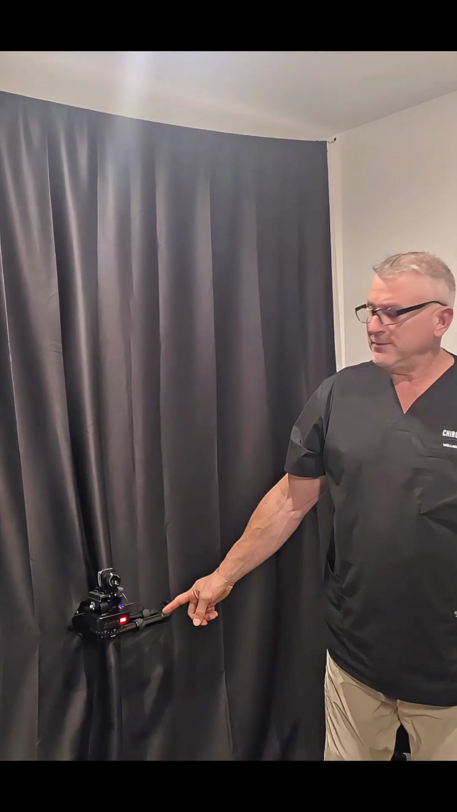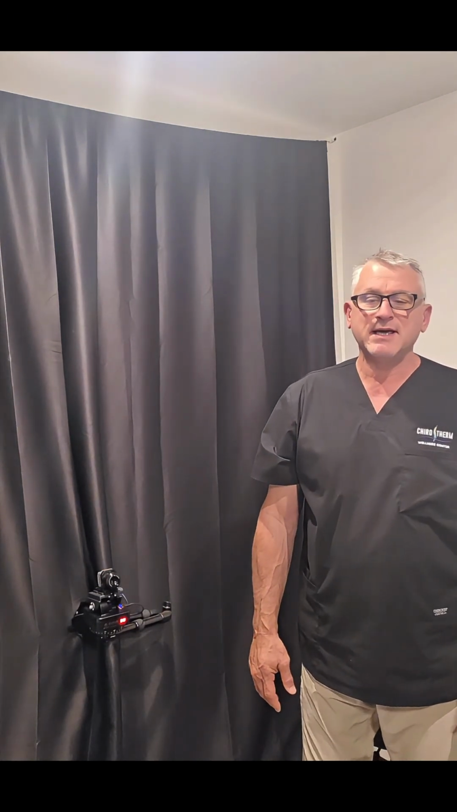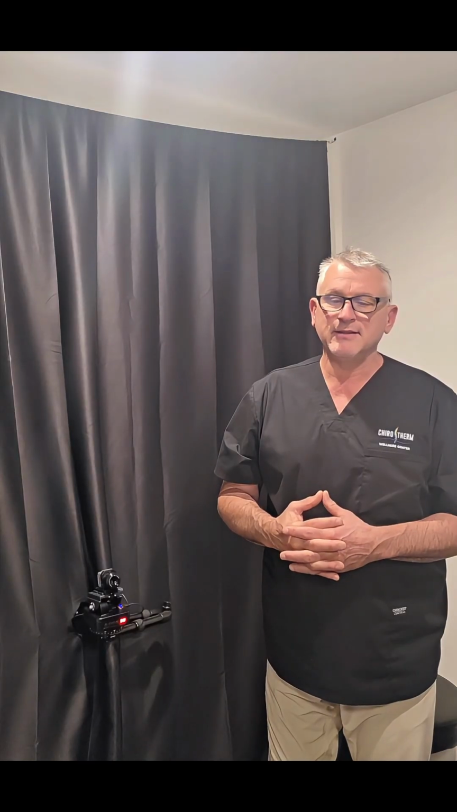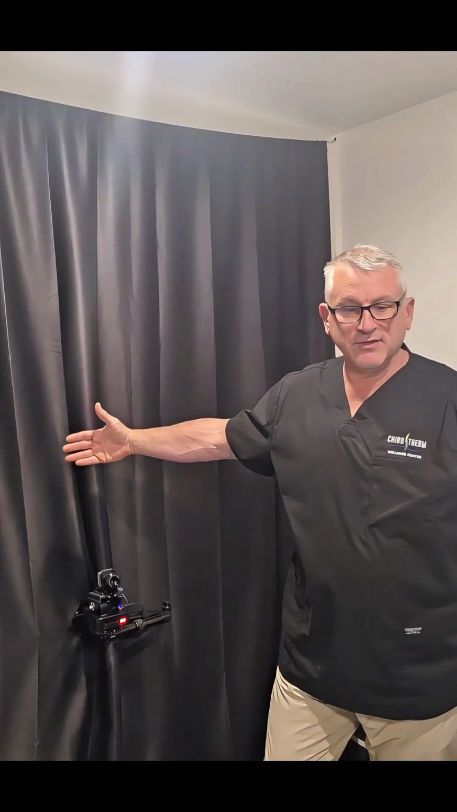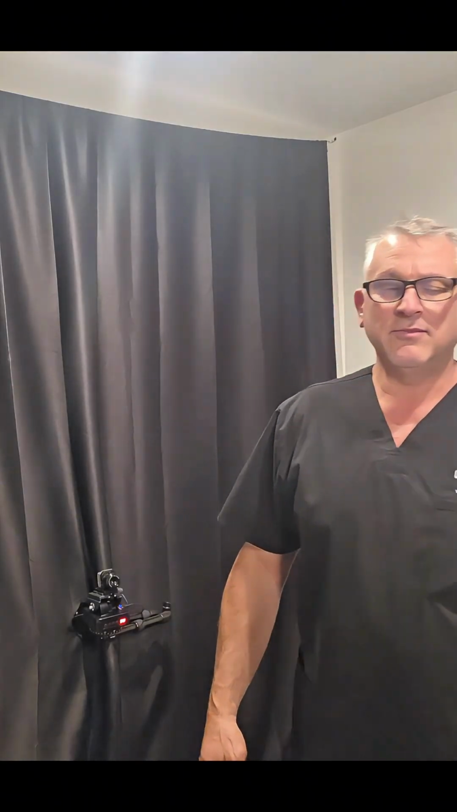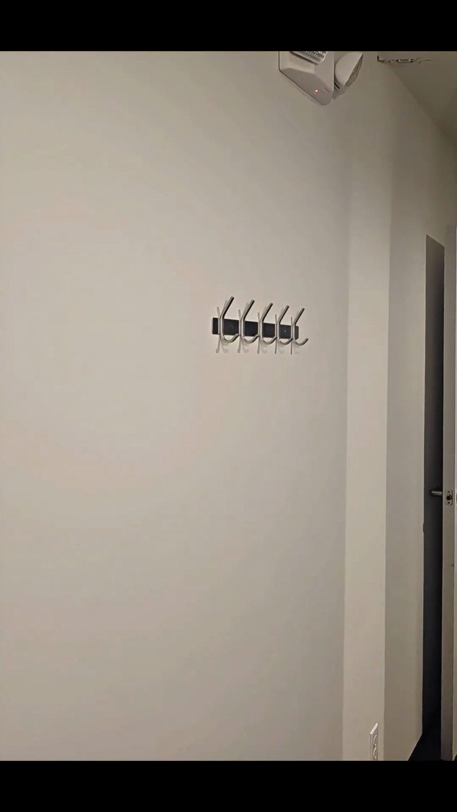This here is the thermal camera. This is the ICI 8640 model, which has a specific lens on it to be able to image like we do and the distances we need to use here. As you can see, there's not a great distance from the camera to the backdrop, to save and conserve room space. So that's awesome. What we also do over here is we have an area for them to put their clothing out of the way so it's not in direct line of any of the imaging that we're trying to do.